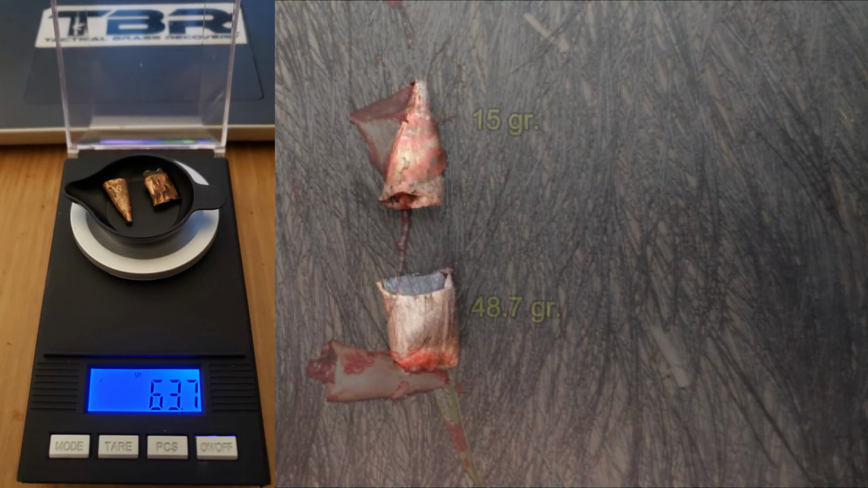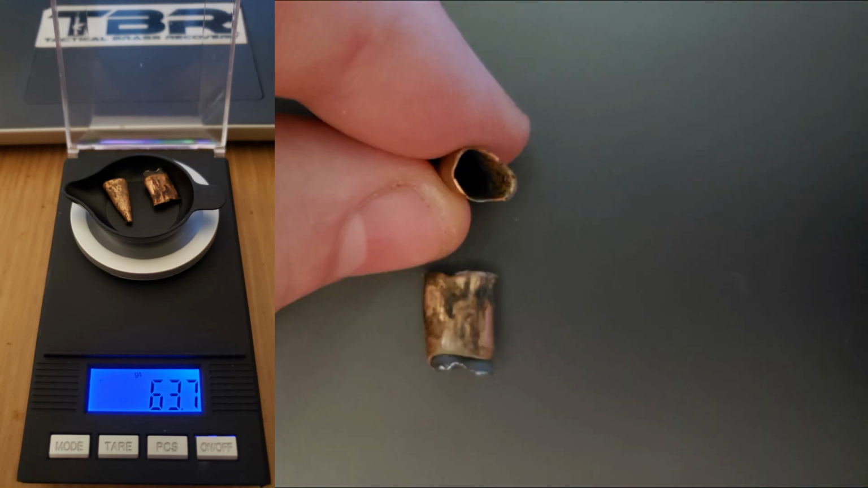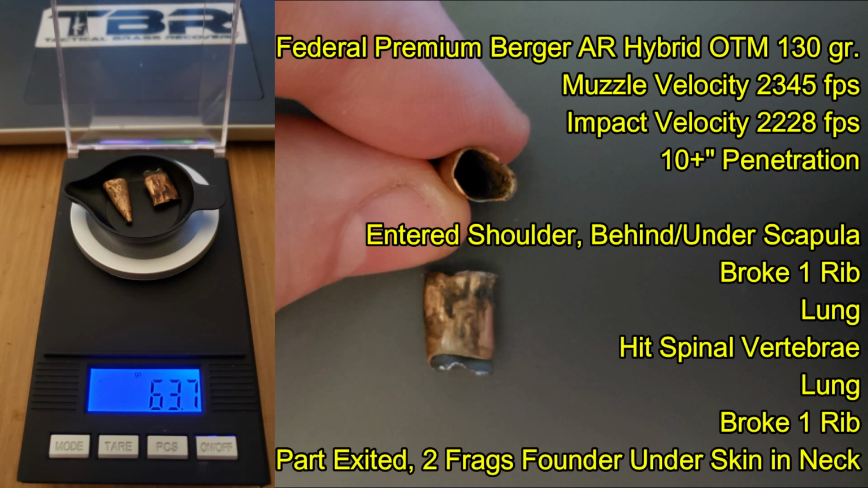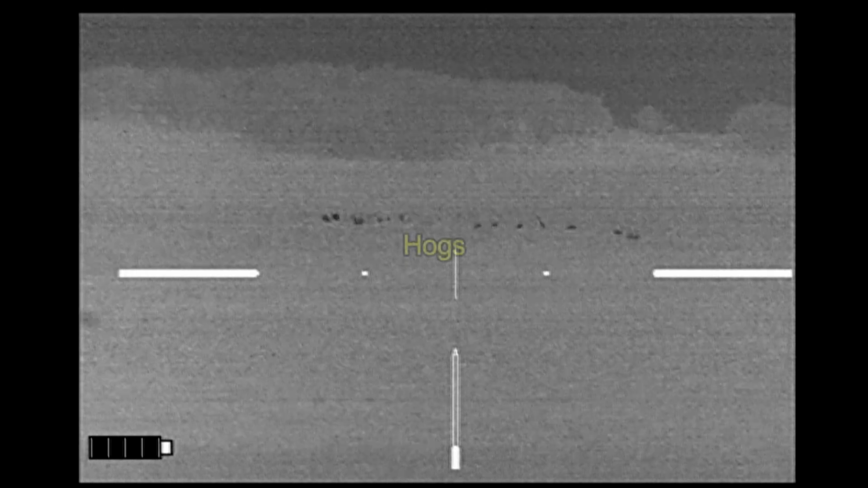Now these two fragments combined came in at 63.7 grains. The little top cone coming in at 15 grains, and part of the body coming in at 48.7. There you can see that the cone is actually hollow. With more than 10 inches of penetration, this round looks like it's going to do a pretty good job.